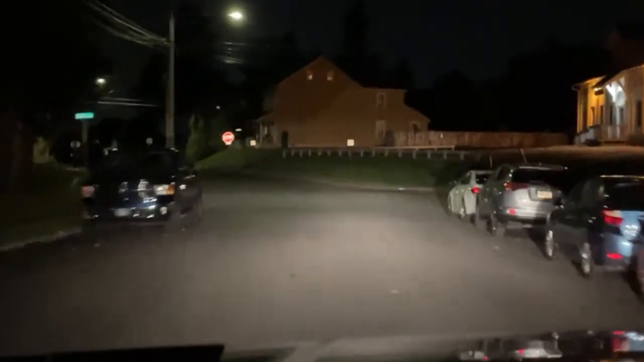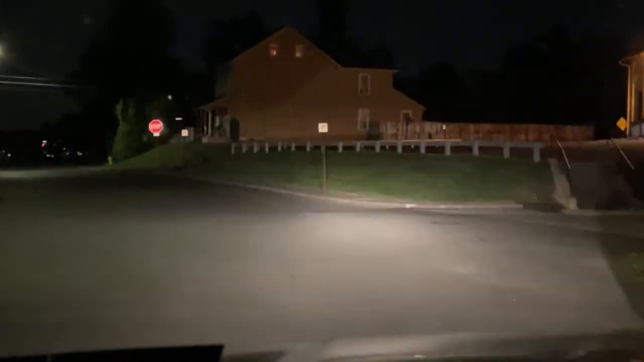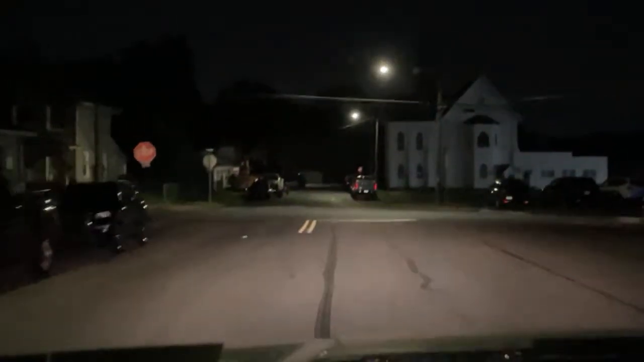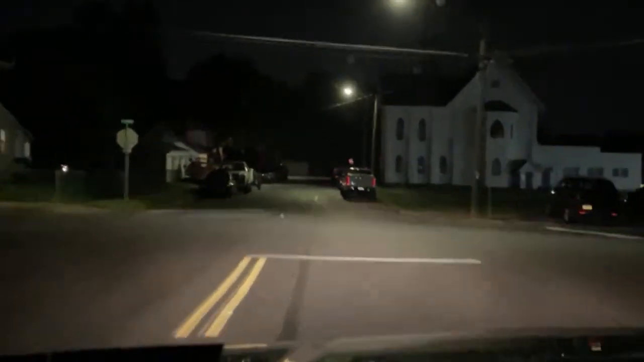They only have a block to drive, you know what I mean? It's road's right there. All right. Hopefully I can park here. Oh, the door's open. You're going to see the fire trucks leaving.